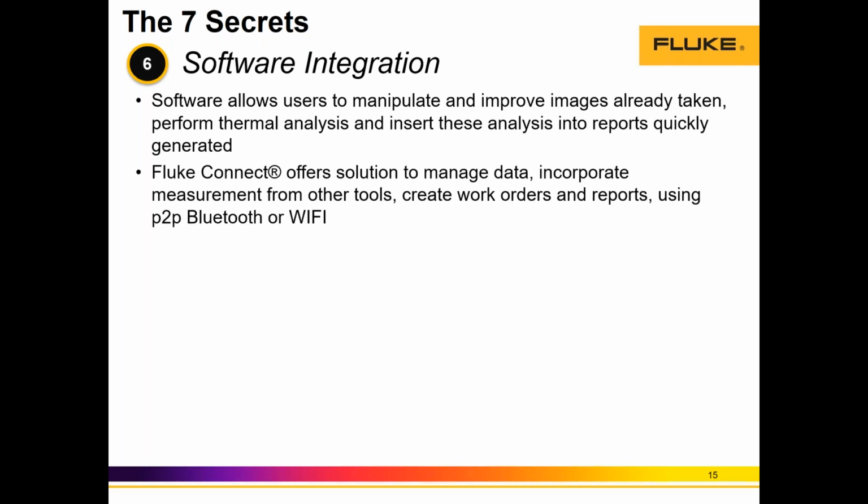And within the software capability also, what better than a cloud solution that will allow us to manage data, and in this case, images, incorporate these infrared images with other measurements with different assets or different tools from Fluke or other families, right?